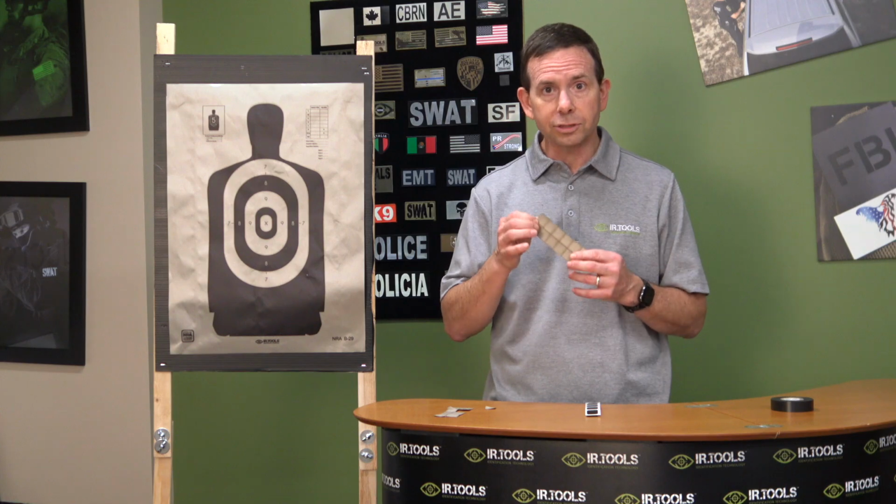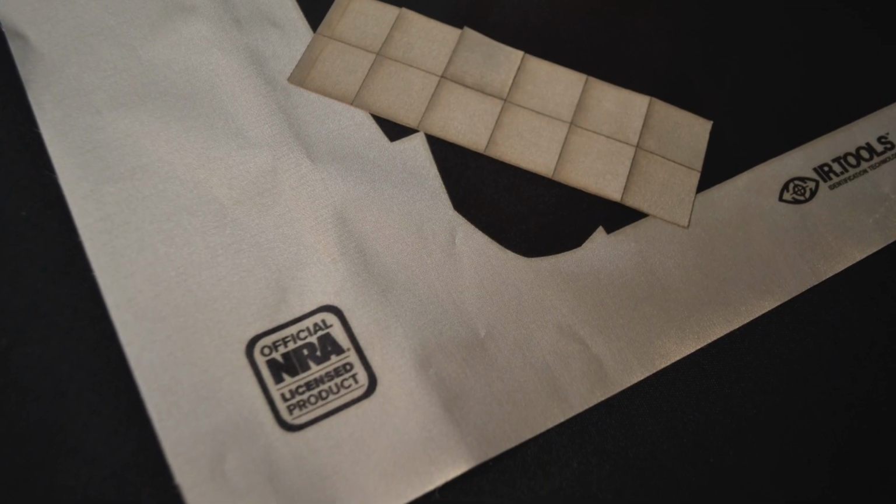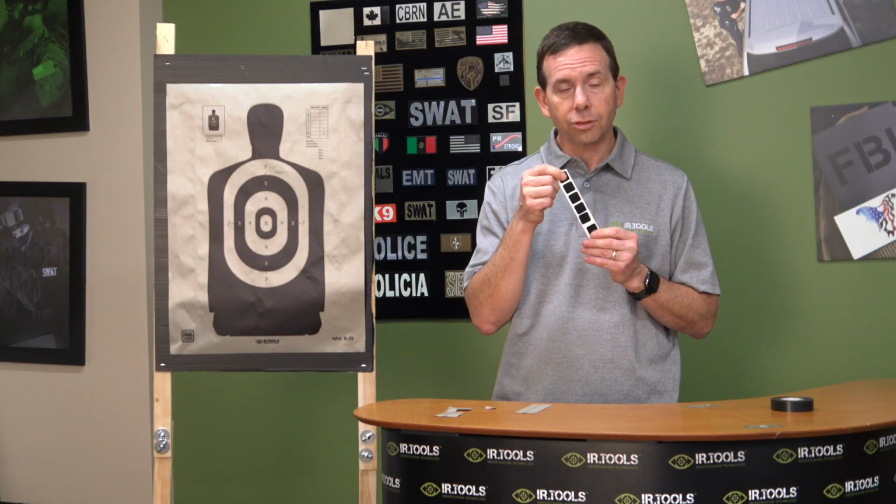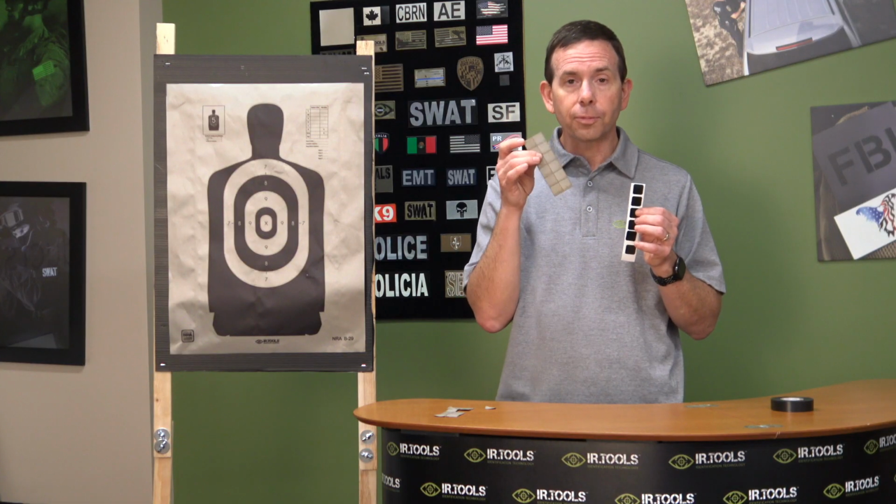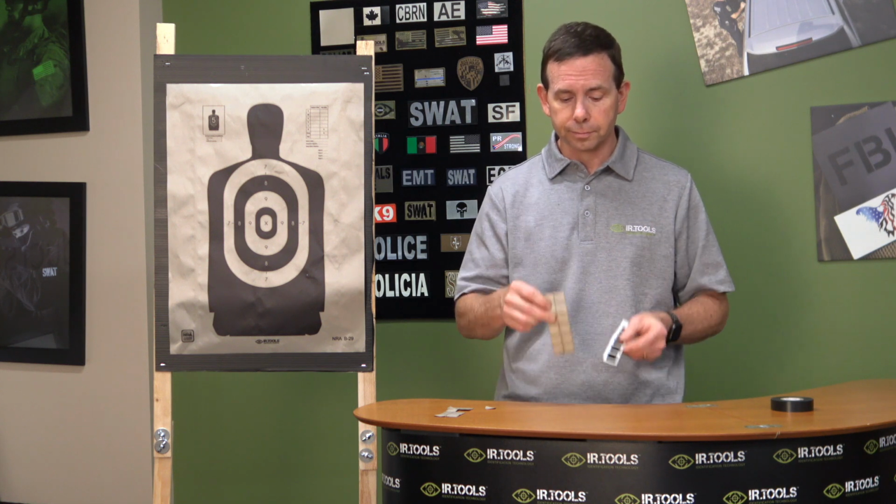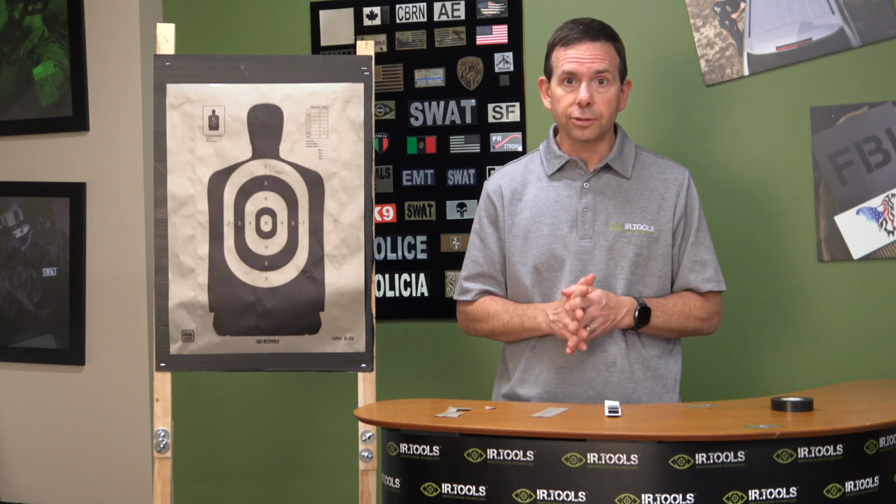So there are two different pasters. One is our upright thermal film paster, and the second is the black thermal paster. And the black thermal pasters tend to appear warm, whereas our upright thermal pasters tend to appear cold to your thermal scope. So let's dig into it.